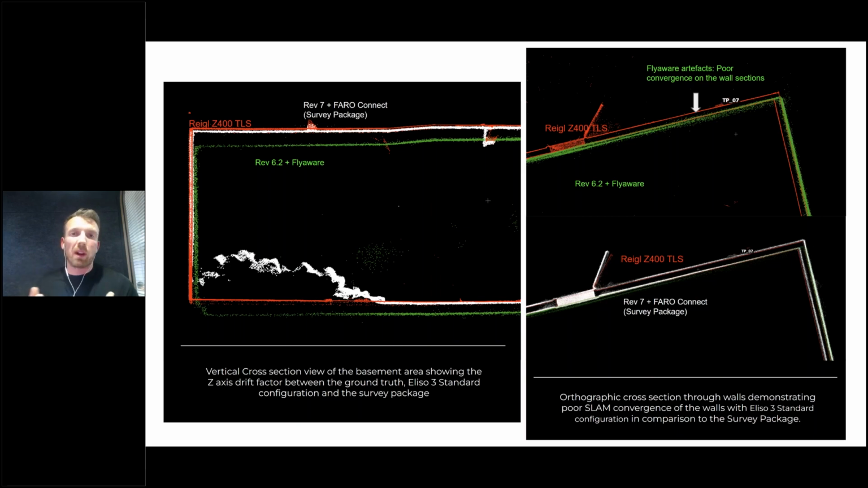Even though the Flyware algorithm is quite robust in a lot of environments, it struggles sometimes with the very, very fine detail like this. If you look at the image below with the Faro data and also the Regal data, you can see that it's very, very well reconstructed, the wall sections of planar surfaces, and we're also getting very, very much tighter accuracies with that. So it's kind of just to show basically the difference between the standard setup that you get with the Elios 3 and also the survey package.